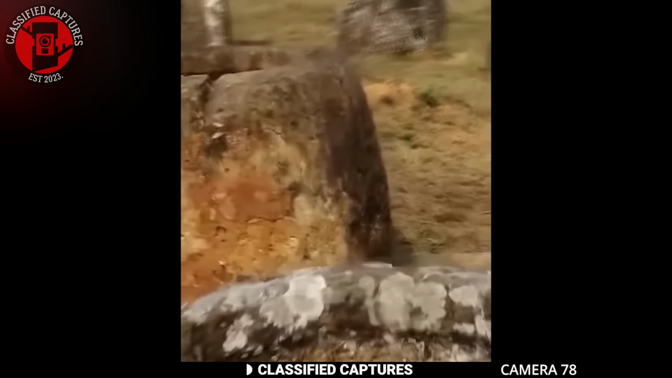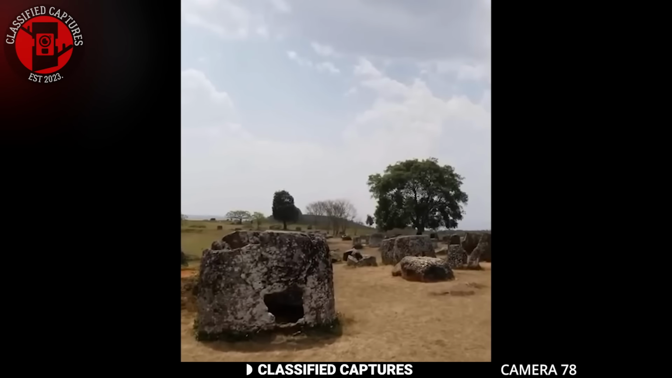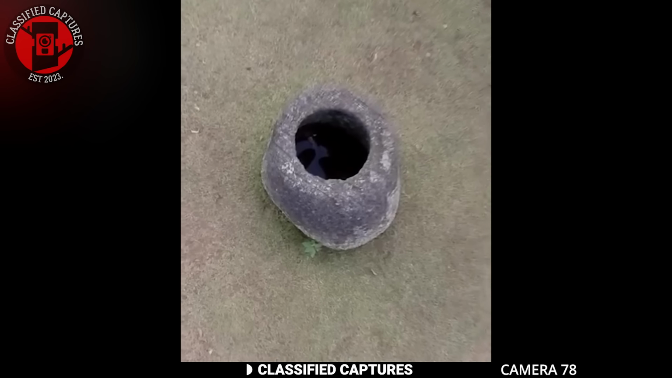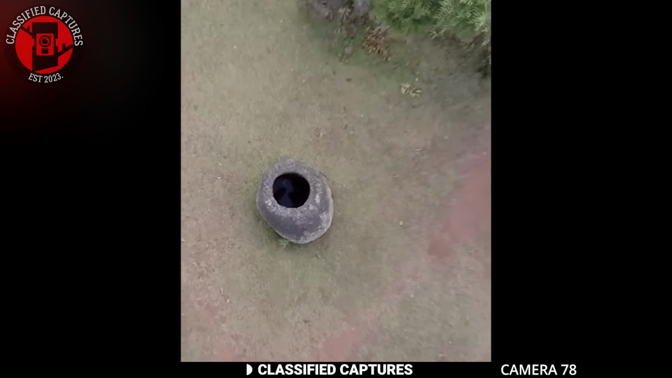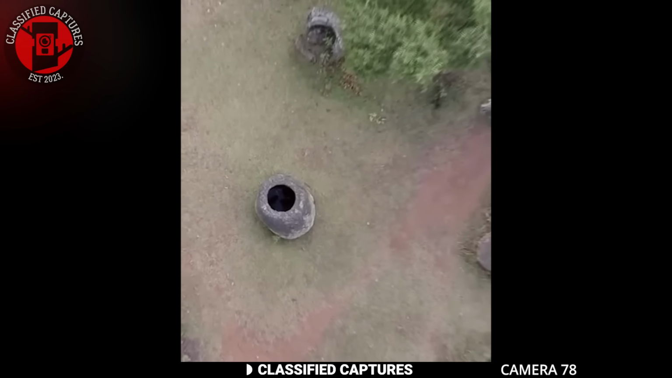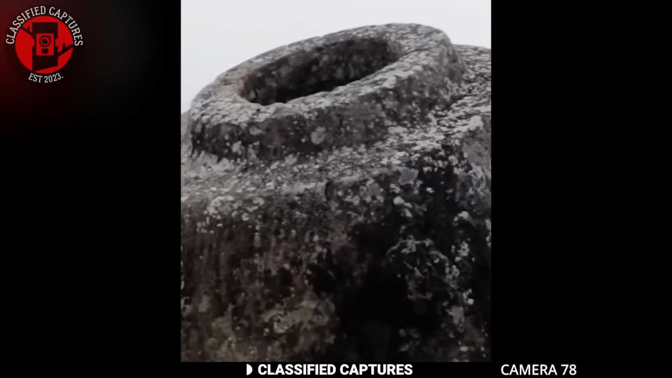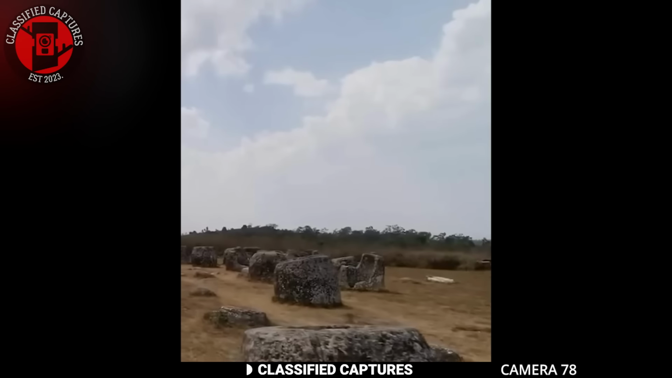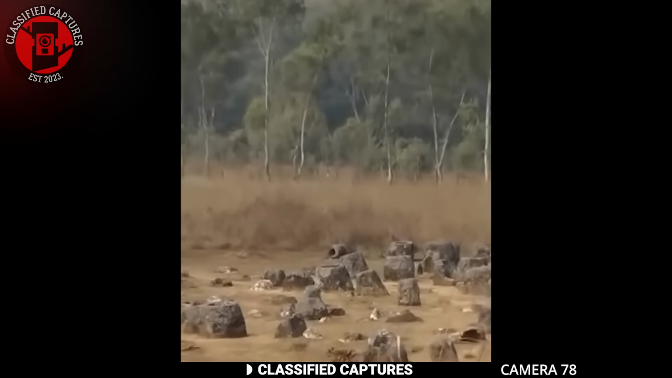Now, what makes these jars so fascinating is that no one really knows why they're there. Some researchers believe they were part of an ancient burial practice, as human remains have been discovered nearby. Others think they could have been used to store food, water, or even alcohol. There's even a local legend that suggests giants created these jars to brew rice wine. Despite numerous studies, the true purpose of these jars remains a mystery.